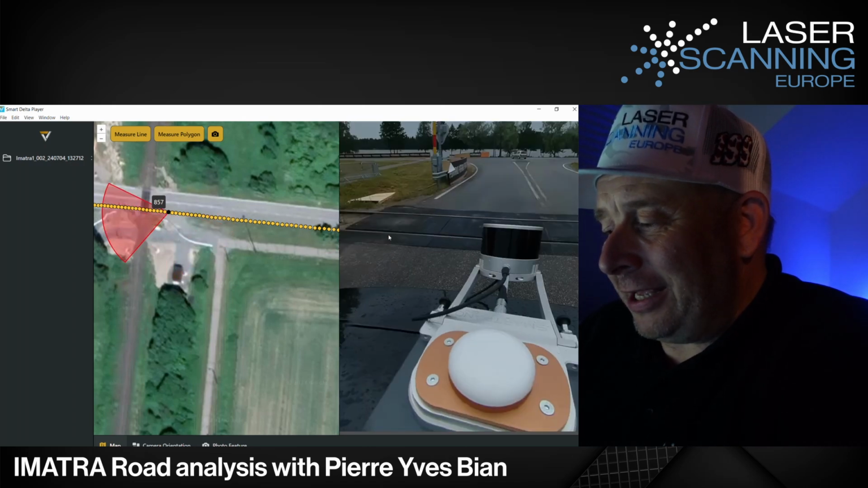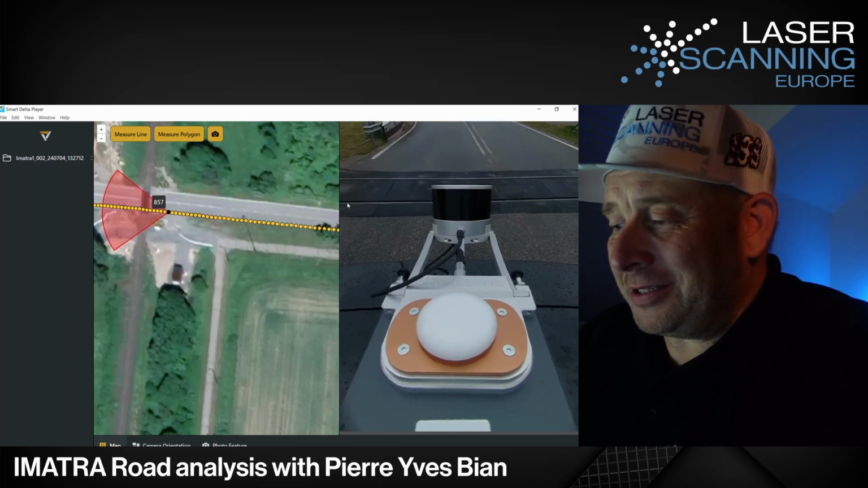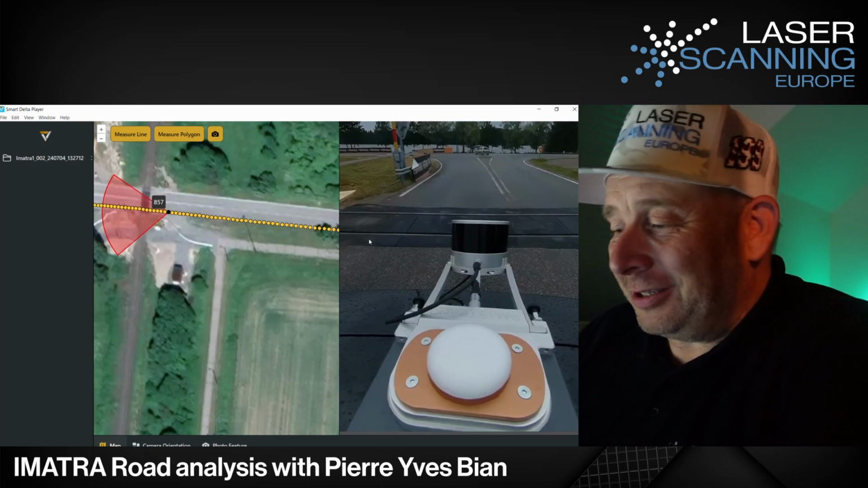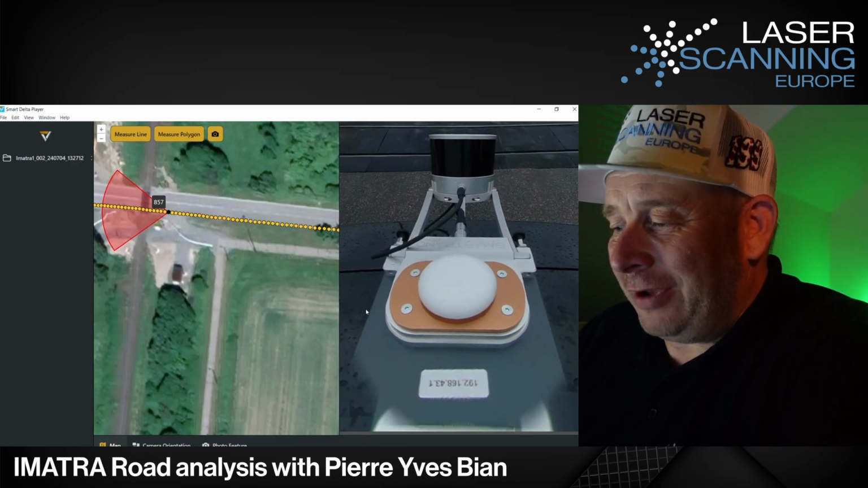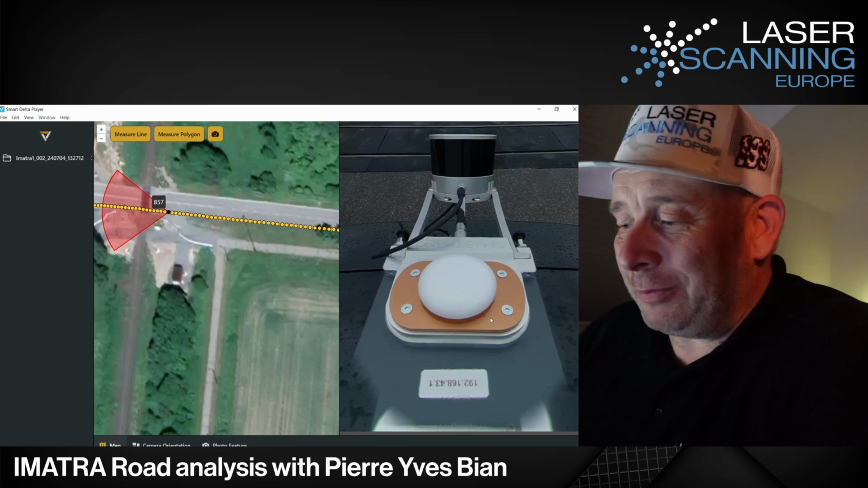At first, I can show what we are doing here. We had a mobile mapping system here. I want to tell you also, we have a small box. I like the system because it's not so heavy. I can take it with me on the airplane.